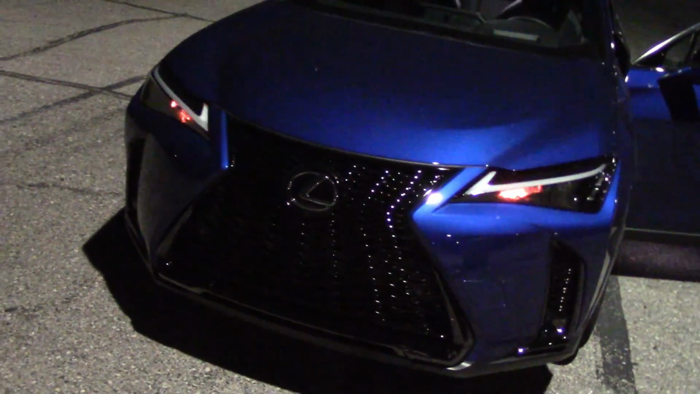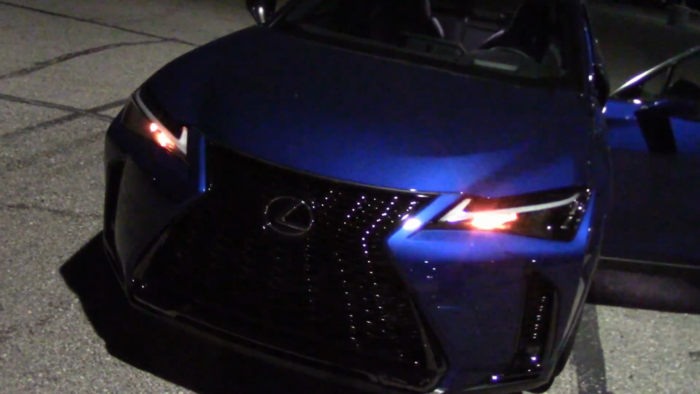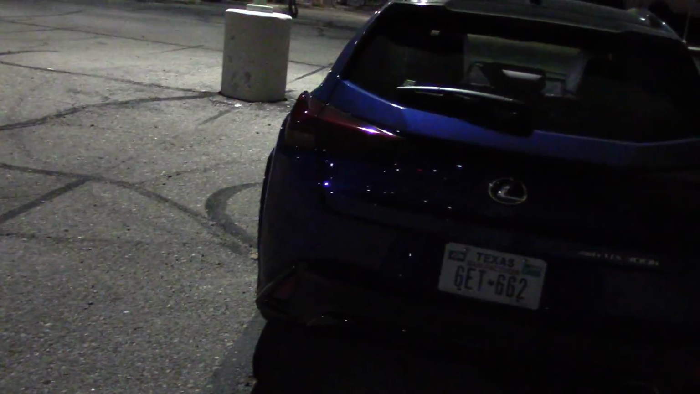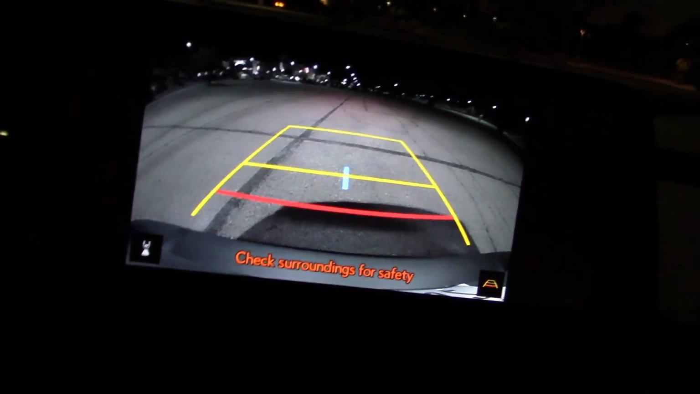Yeah, these front ones are pretty weak. Style before function. Small, but at least these are brighter. The camera system's large enough, decent quality.